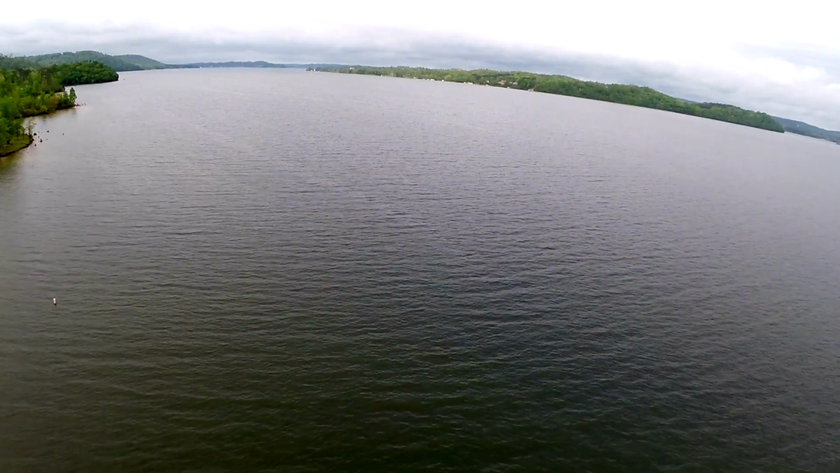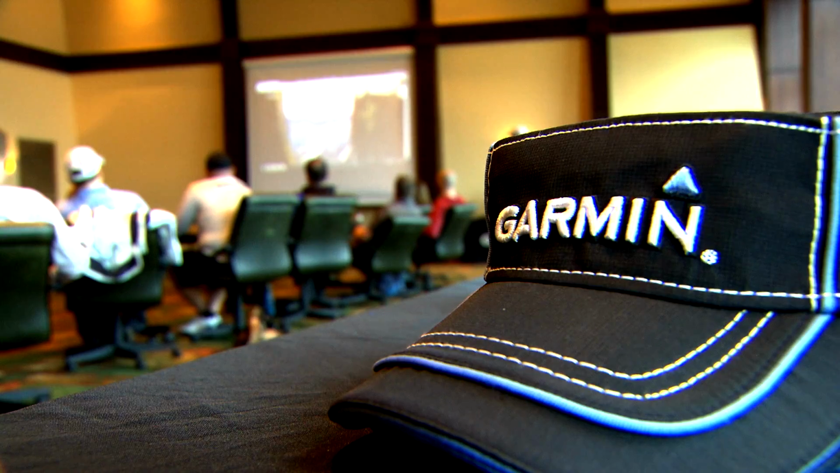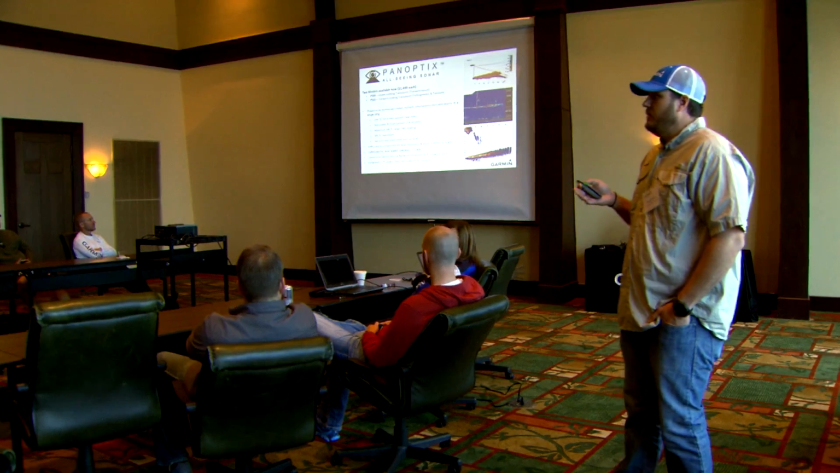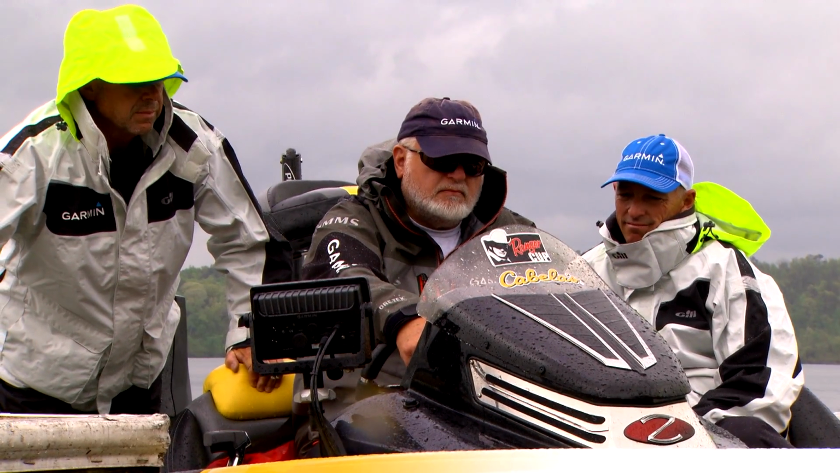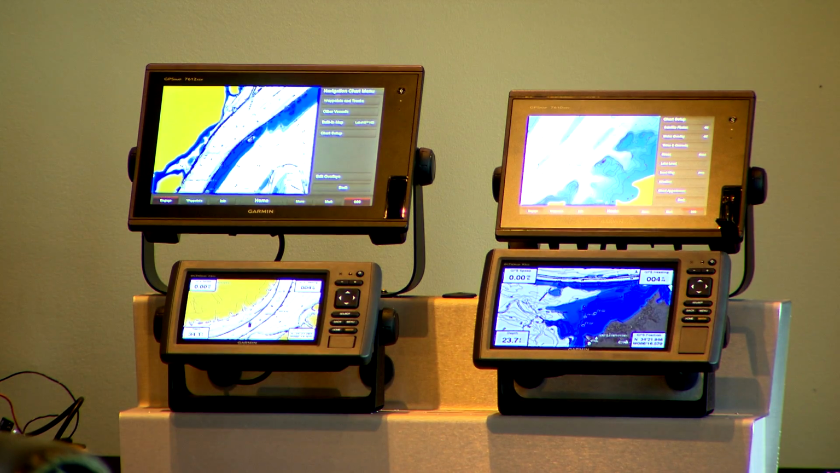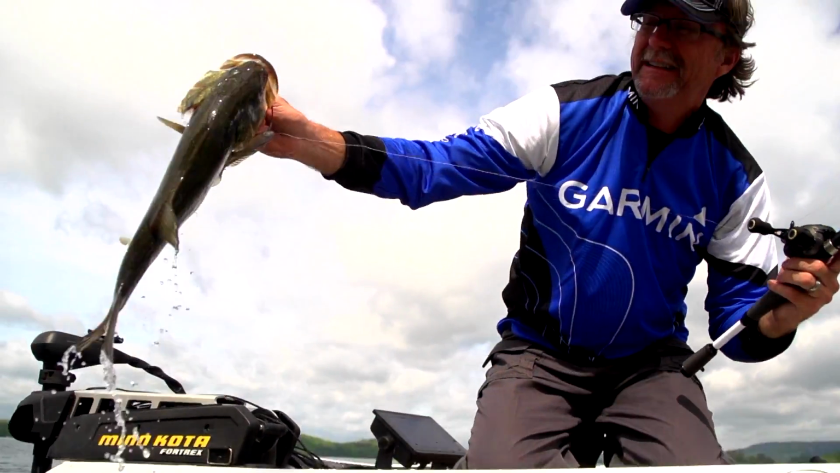Lake Guntersville, Alabama, one of the top lakes in the country for bass fishing. It's only fitting that Garmin hosts their annual Writers Conference here, hosting the most renowned anglers in the country and showcasing their simple-to-use and top-of-the-line products that has set Garmin apart as an industry leader.